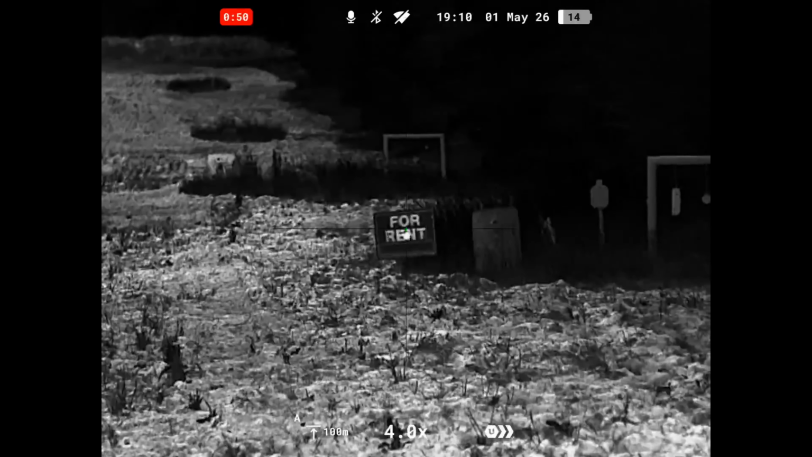So guys, now that we have walked out our first piece of flashing tape, what we're going to do is hold your main menu button down.